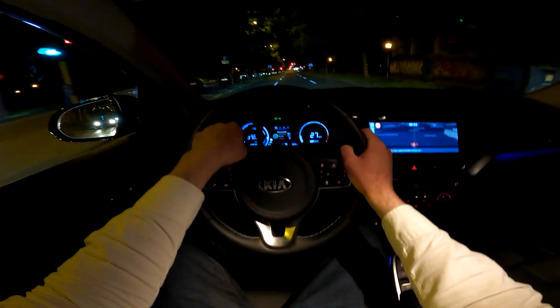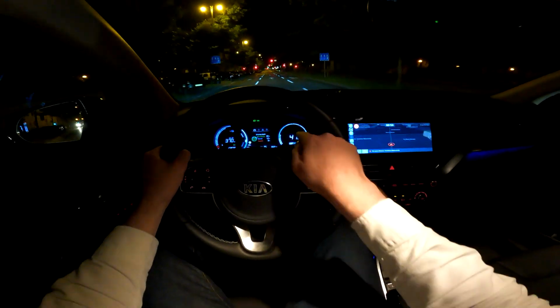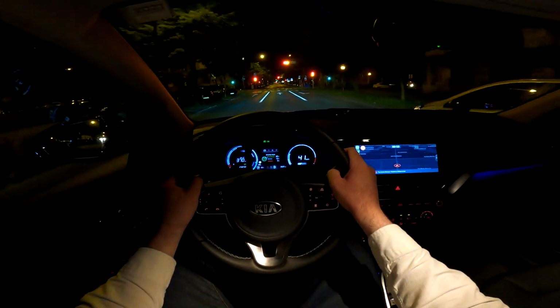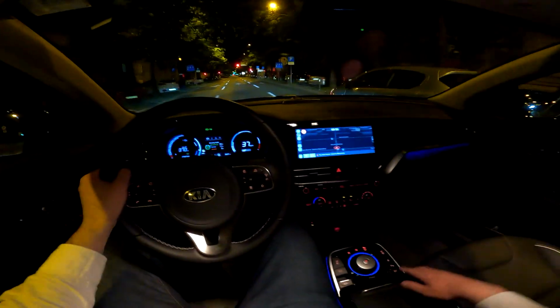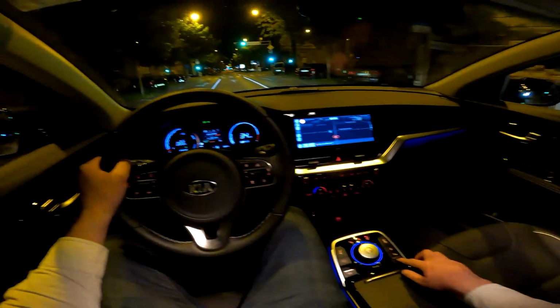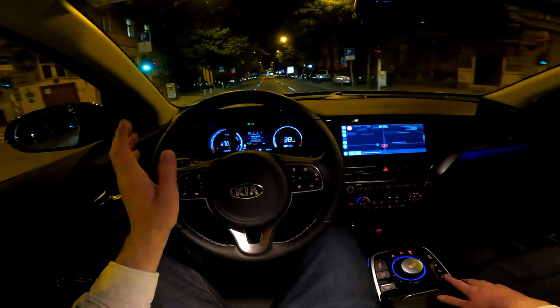Have the big range on the left, and on our right we just have the speed, and in the middle you saw we have a bunch of settings and adjustments. This car also has different driving modes. In order to change them, you need to press this drive mode button, and you actually have 4 driving modes.